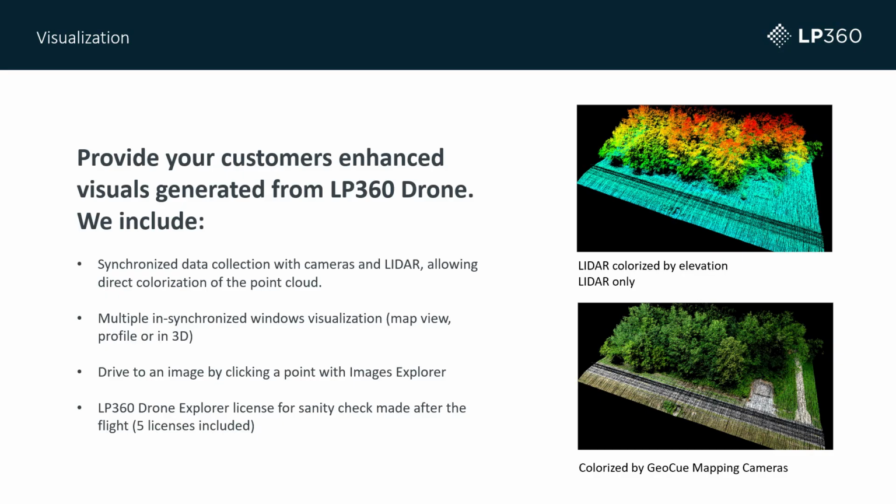When it comes to delivering data to clients or internal data consumers, GeoQ offers a license for visualization, a nice tool for users who need to see data but not work with it. This license also includes our Image Explorer tool, allowing the users to click a point in the point cloud and zoom to the camera images associated. Great for quick inspection.